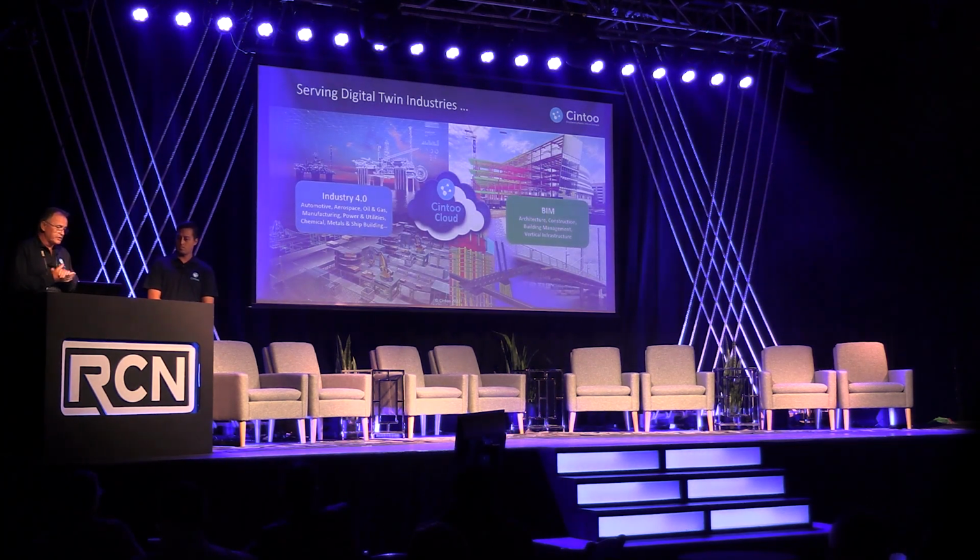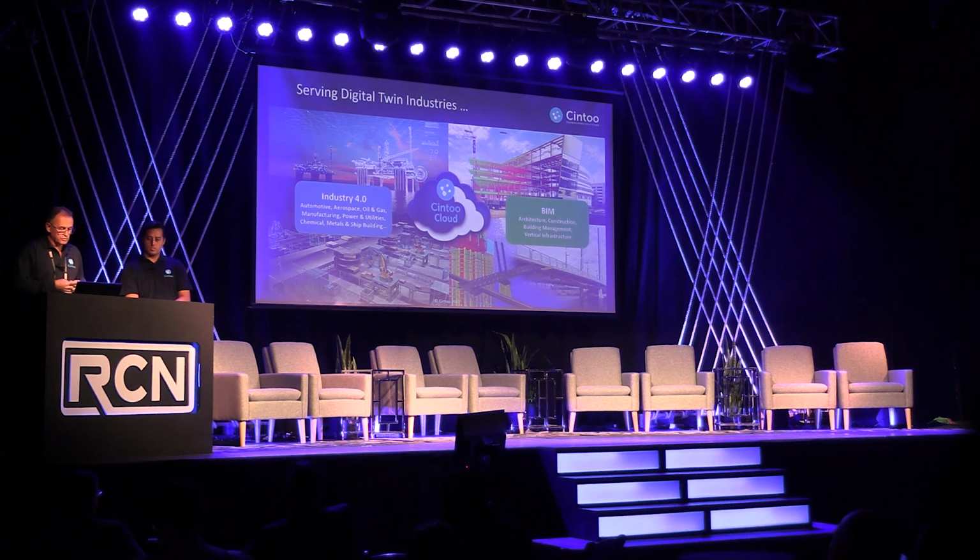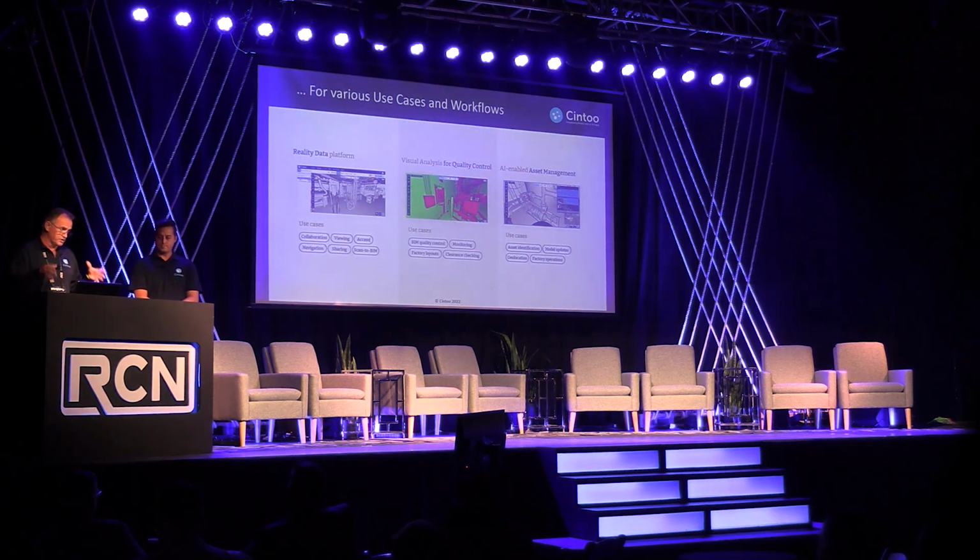So we serve various digital twin industries, as I said. We are pretty big in the industry 4.0. We do about 50-50% in each industry, BIM and construction or industry 4.0. Starting to be big in the oil and gas. Everywhere laser scanning has been used for many years, and we're solving this issue of sharing, collaboration, or distribution of your laser scan data. So we serve those industries with 3 core value propositions.